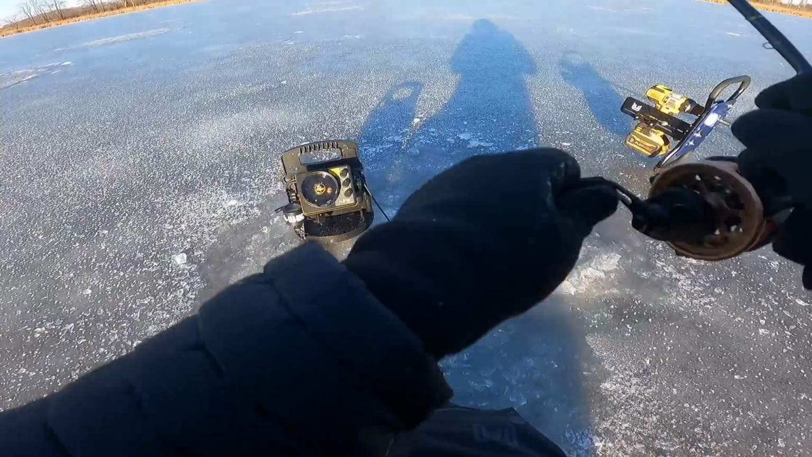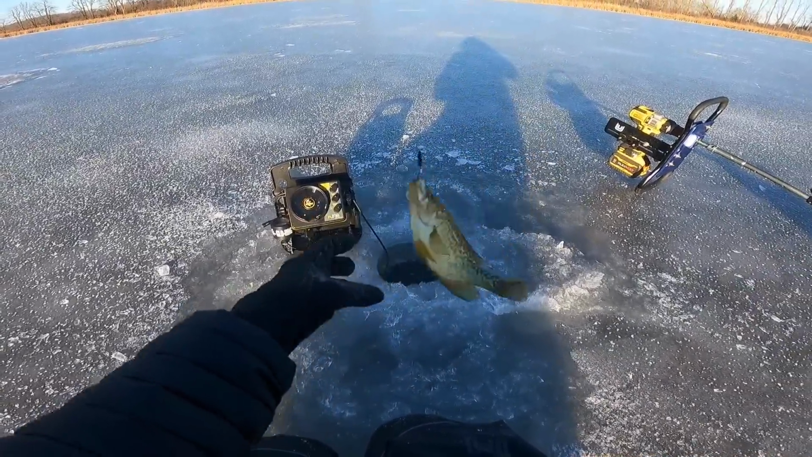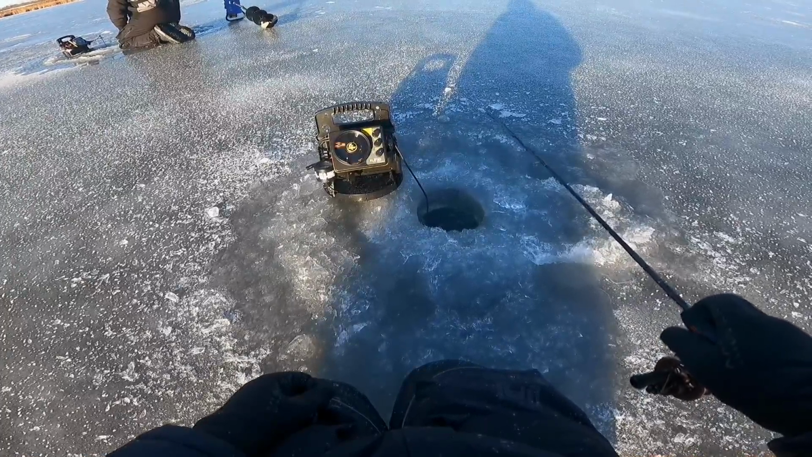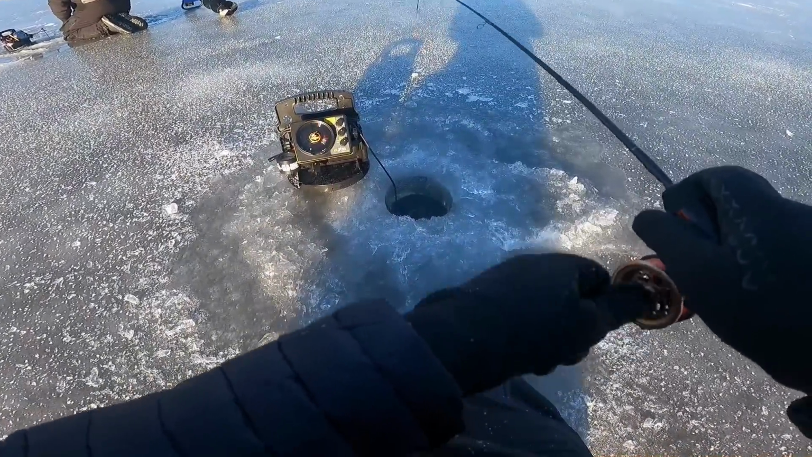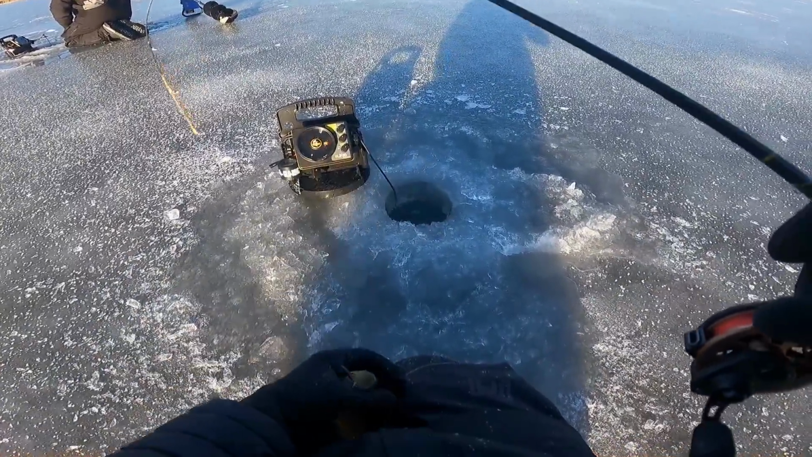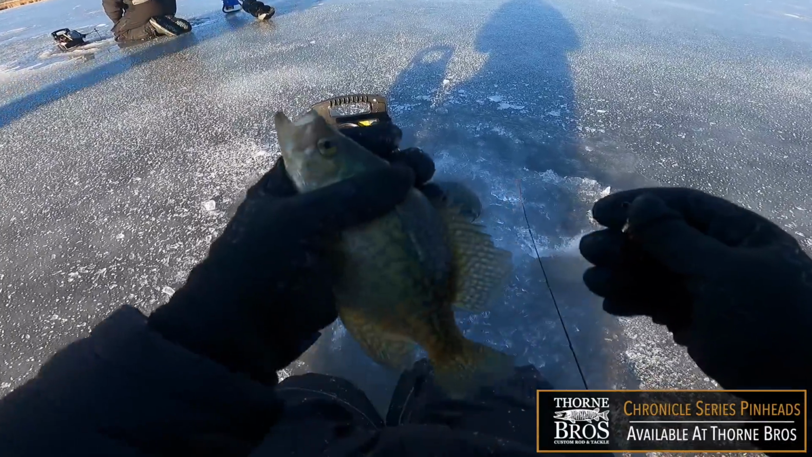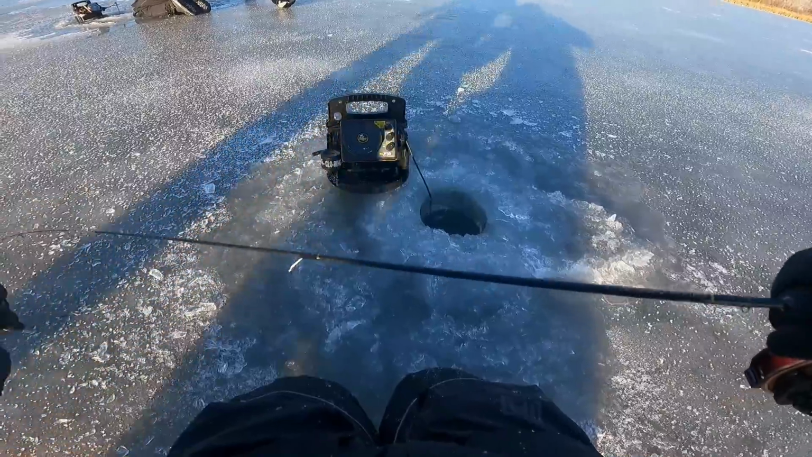Got him. Crappie! This one's real little. We don't need him. We'll throw him back. There we go. That one knocks slack in it. Another one. That's on that reverse Wonder Bread Chronicle series Pinhead. Can only get it at Thorne Brothers. Oh no, they're starting to leave me. Oh no.